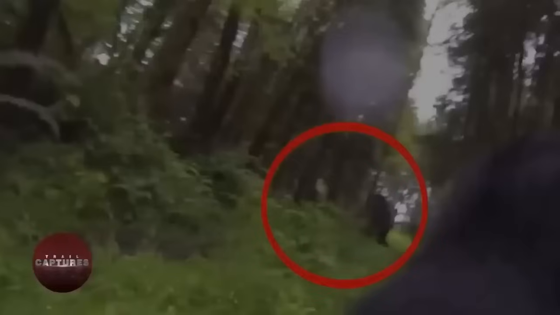While reciting religious chants, they managed to get close, but still could barely see it. It had a dirty fur-like coat with incredibly white eyes that were visible. Due to lack of light and fear of the unknown, they weren't able to get a good look at it despite being spitting distance away from it.